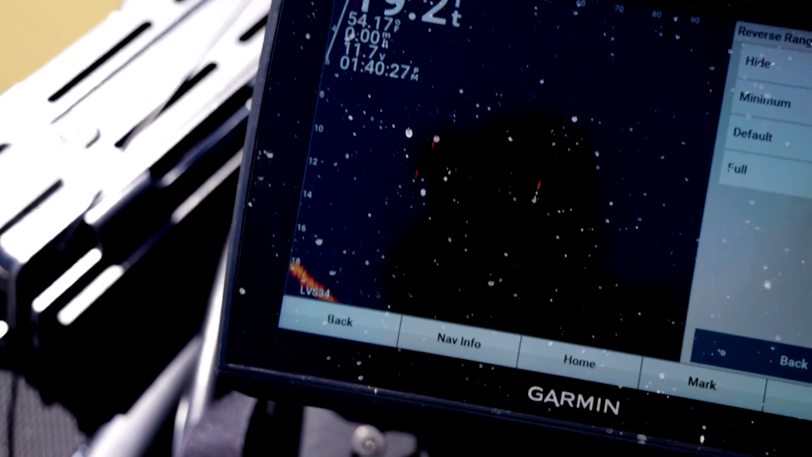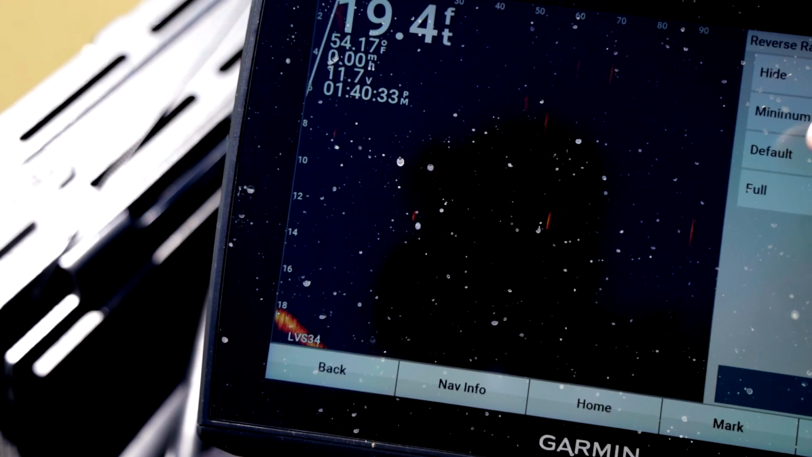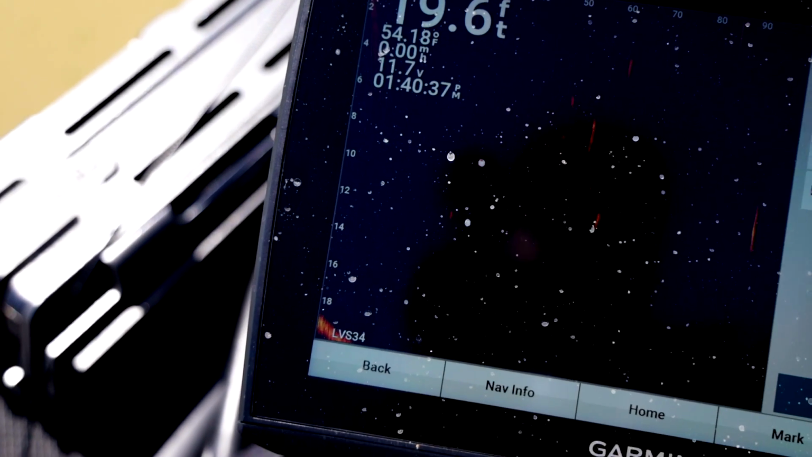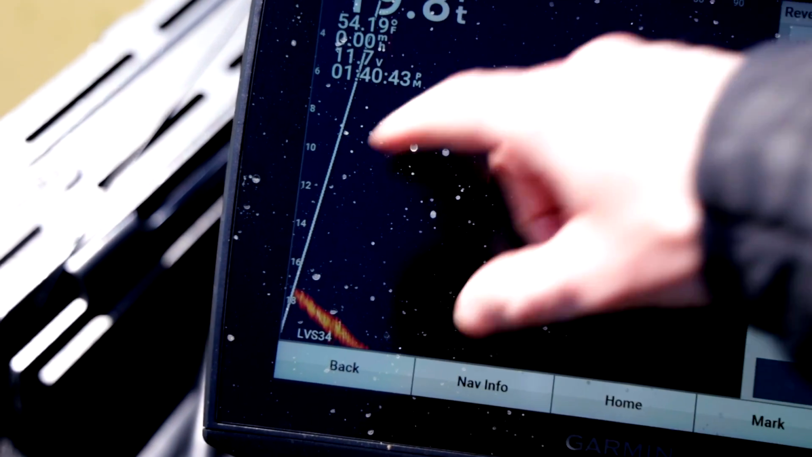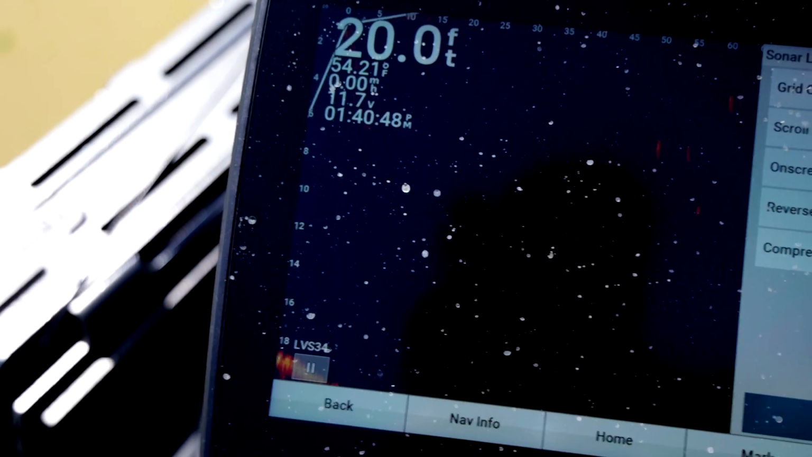So right here, if it's on default, you can see you're starting at 0 here and you're seeing behind the boat. If I change it to minimum, it goes back further, and you can even change it to hide if you want to and really see all the way out in front, but I'll leave it on minimum for now. You can go to full even and be able to see like 10 feet behind the boat, but that's pretty much useless, so go with minimum for now.